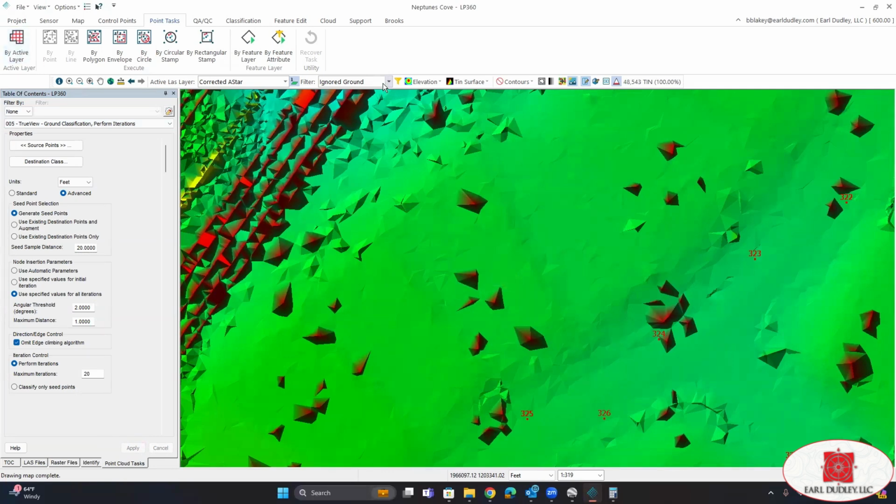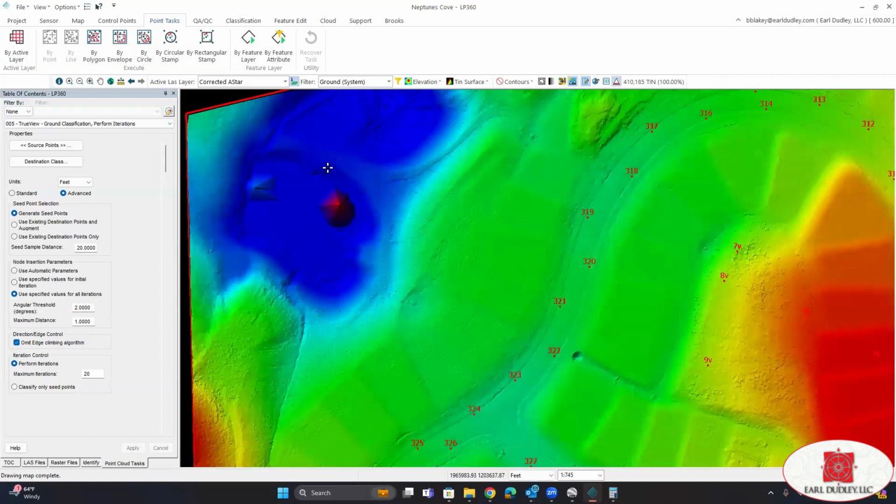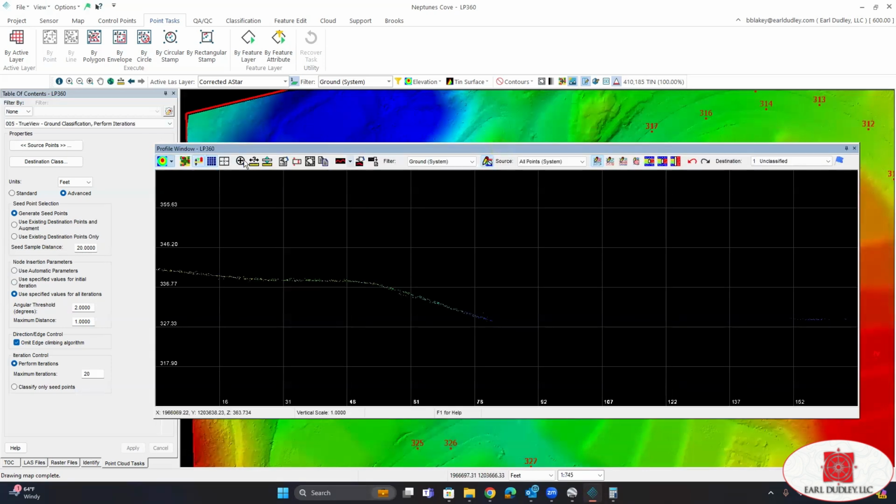Now when we change our filter to ground, just to get rid of these last few bits of vegetation, I'm going to click Draw Profile Line. Now I'm going to left click, use my mouse wheel. There's a point up here somewhere.